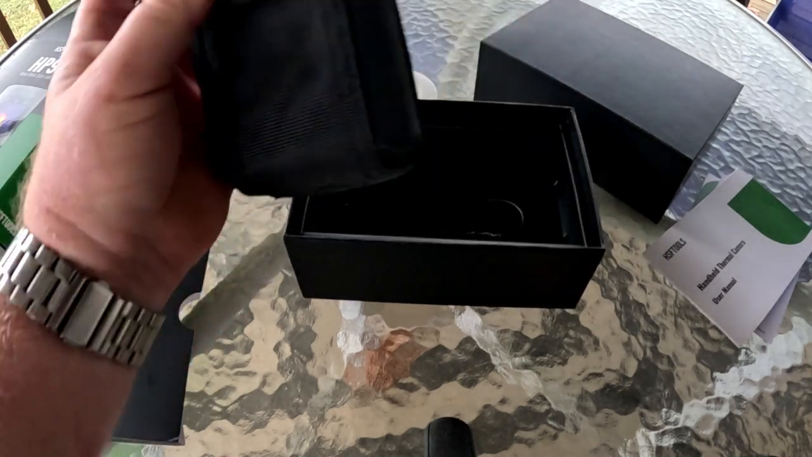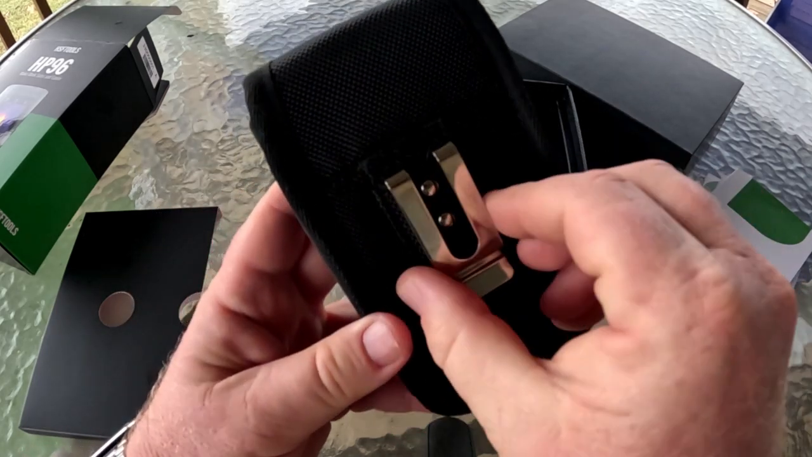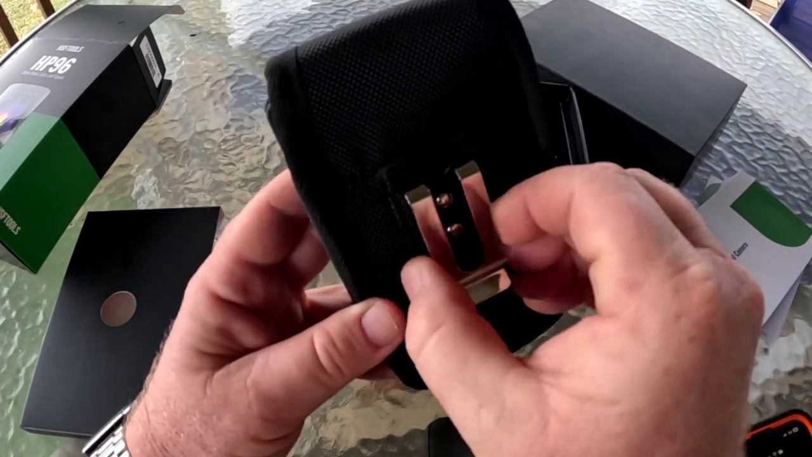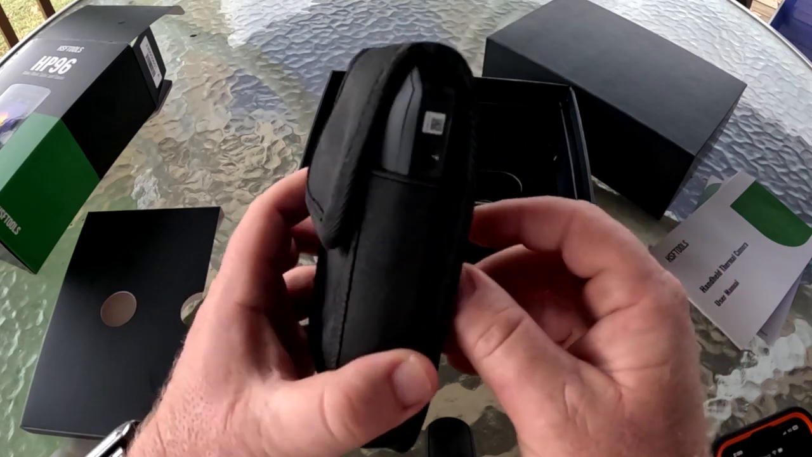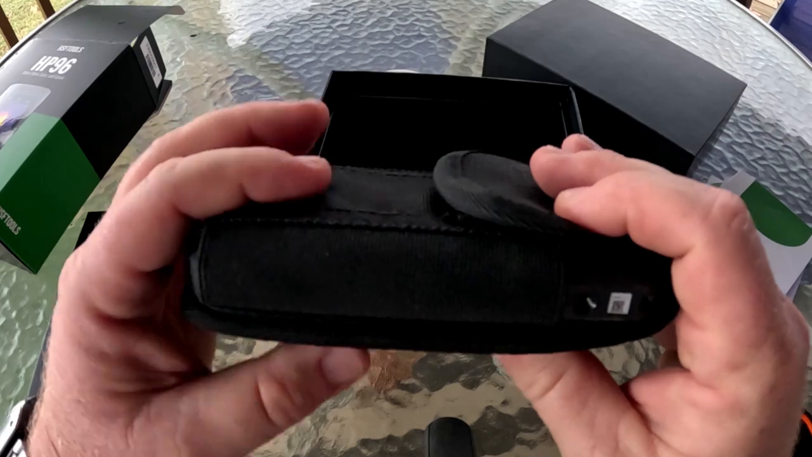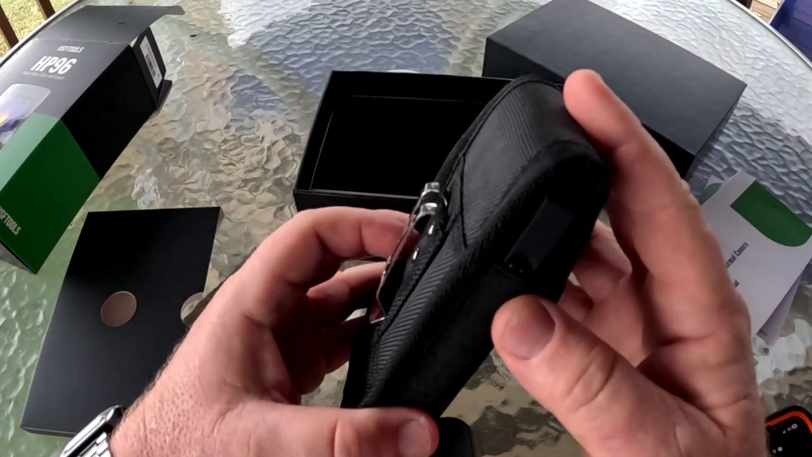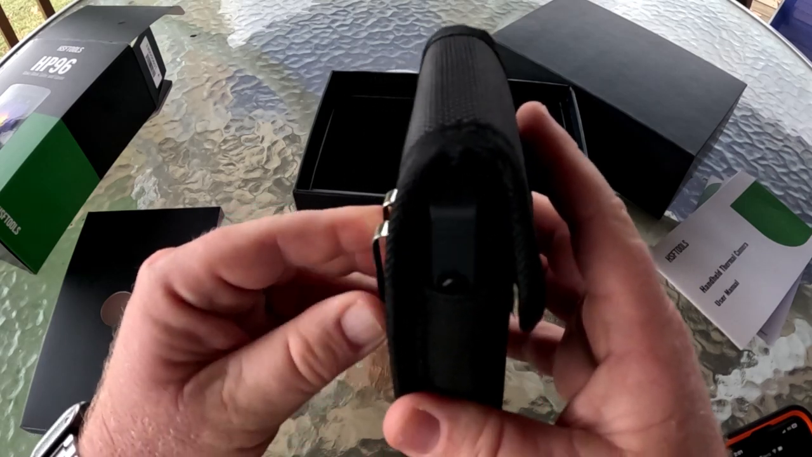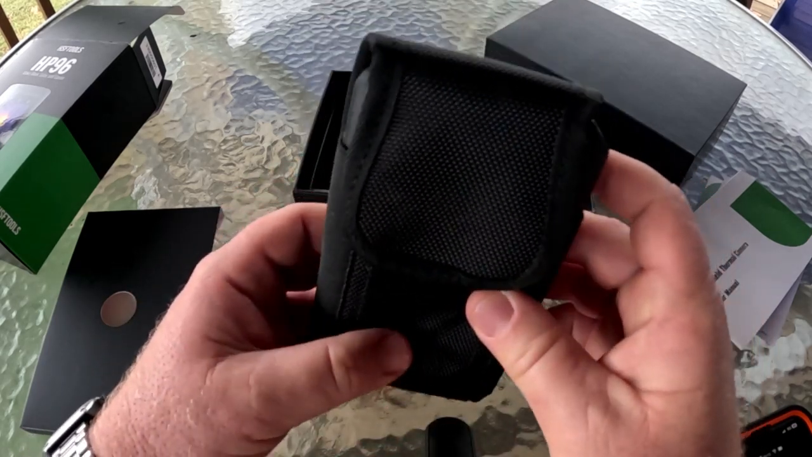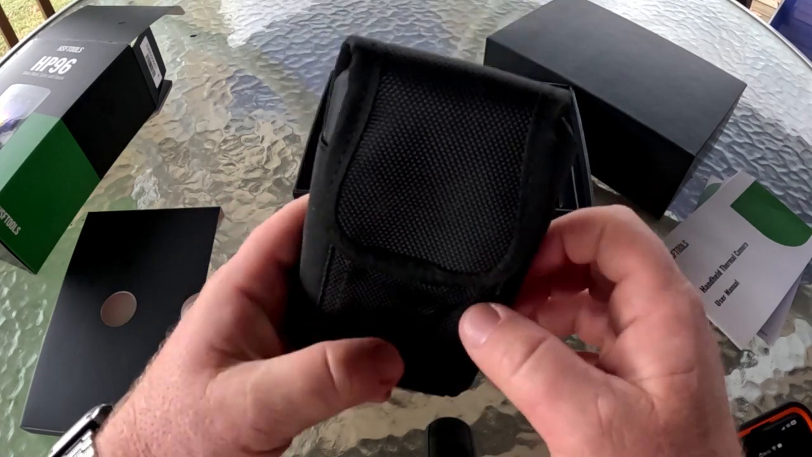So it comes in a storage case. It has a belt clip on it if you need to clip it to your bag, or it's not something I would carry around 24 hours a day with me while I'm working. But it's small, it's compact. You could slide this in a pocket in your bag, hang it on your belt if you wanted to, slide it in a door pocket, just somewhere to store it. If you need it, you know where to come back and get it.